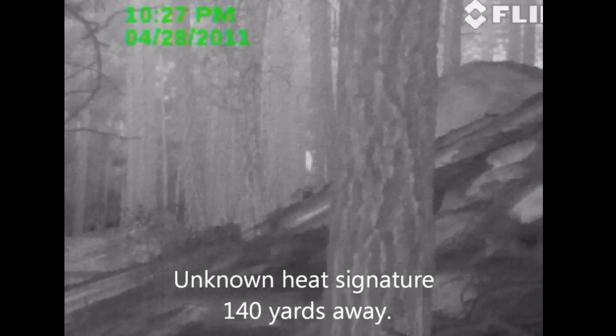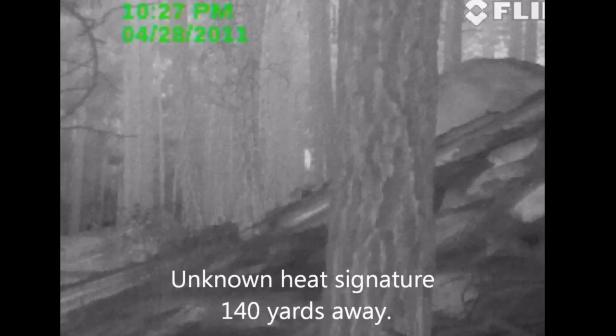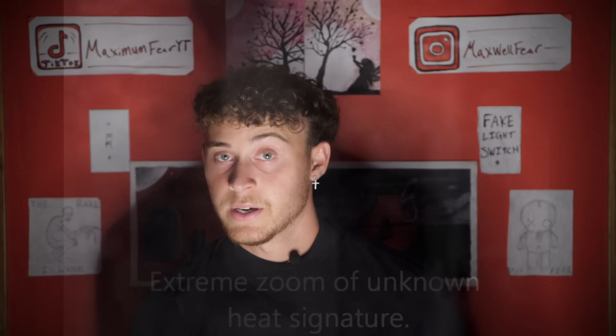Also, its heat signature was picked up, which shows it is a living thing. Also, wild animal trackers traced the area and found no evidence that elk, deer, or bears had been in the area around the time. And we have to keep in mind that it was over 7 feet tall and very wide, and it does seem to have a very similar shape of a Bigfoot.